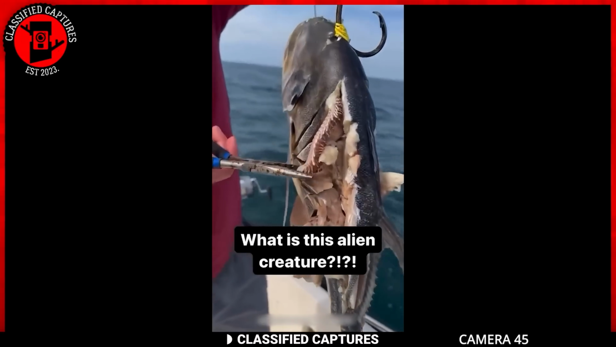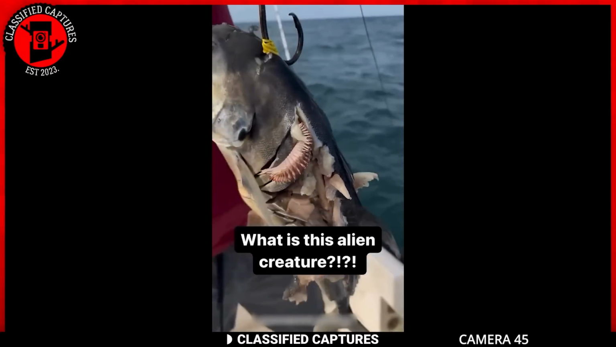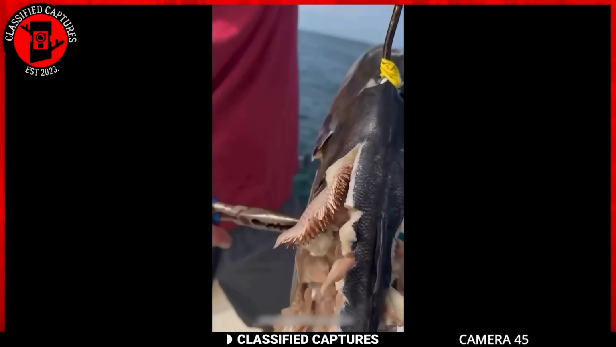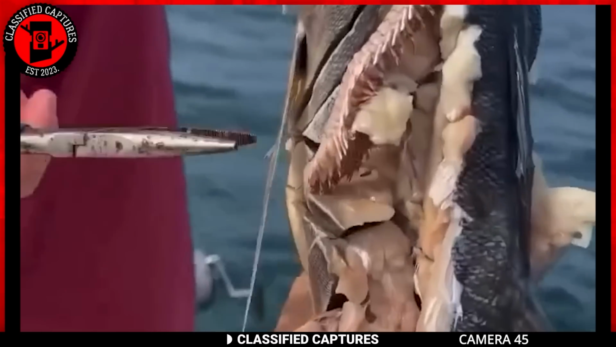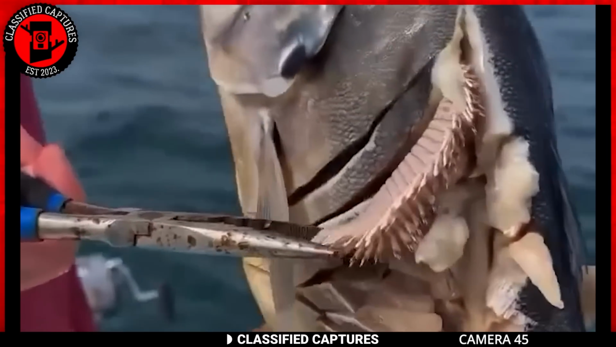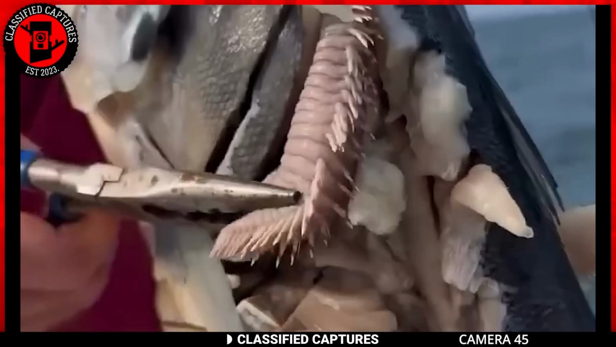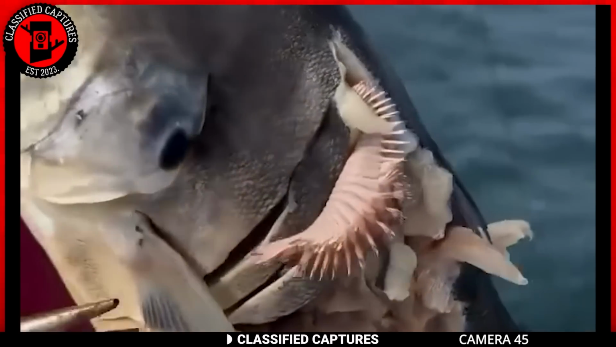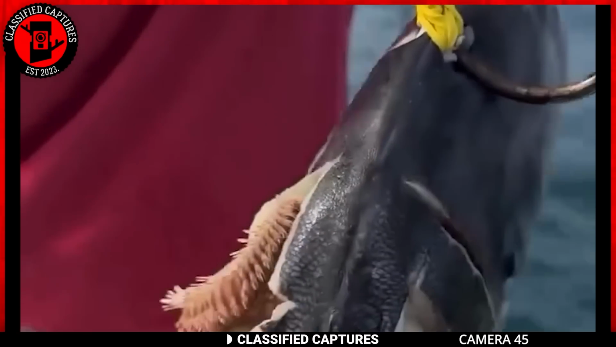He had set a fish on a hook as bait, and when he pulled it back up from the sea, there was something bizarre stuck to it. It wasn't just the fish he was expecting, there was this strange smaller creature latched onto it. At first glance, it looked like a big caterpillar, but there's more to it than that. This creature was pinkish in color, smooth in texture, and had an unsettling number of legs and spikes along its body. It's definitely not something you see every day, especially not in the ocean.